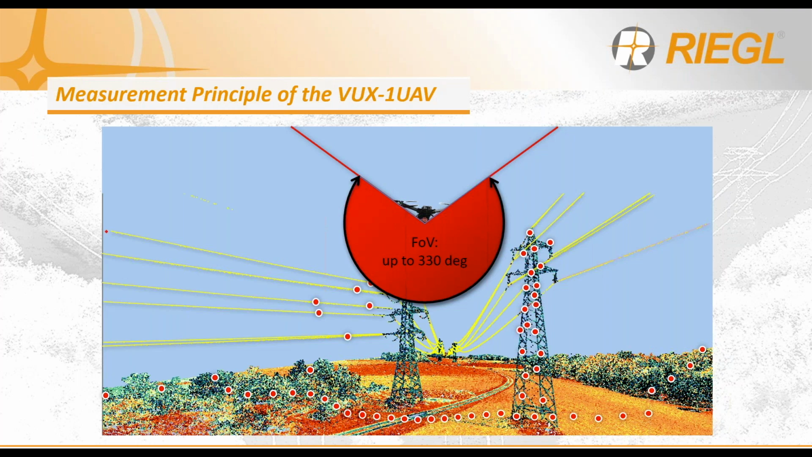and denser point clouds. The VUX-1 UAV's 330-degree field of view also allows users to plan for wider flight lines, reducing the amount of time required to capture a project site. A firmware upgrade is also available upon request to increase your field of view up to 360 degrees.